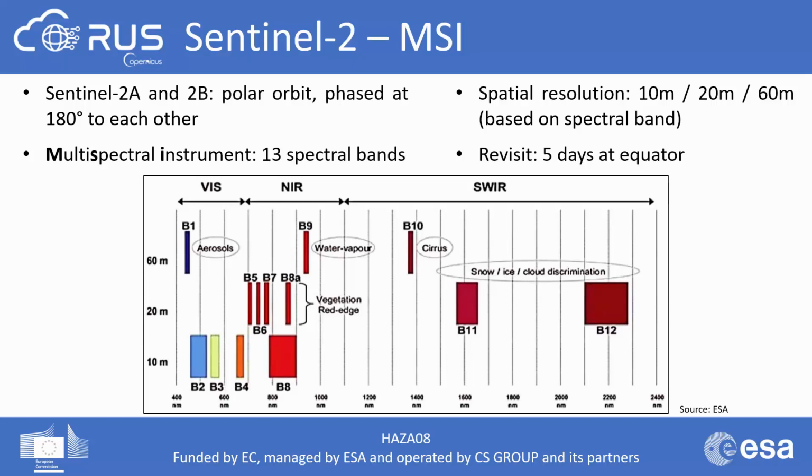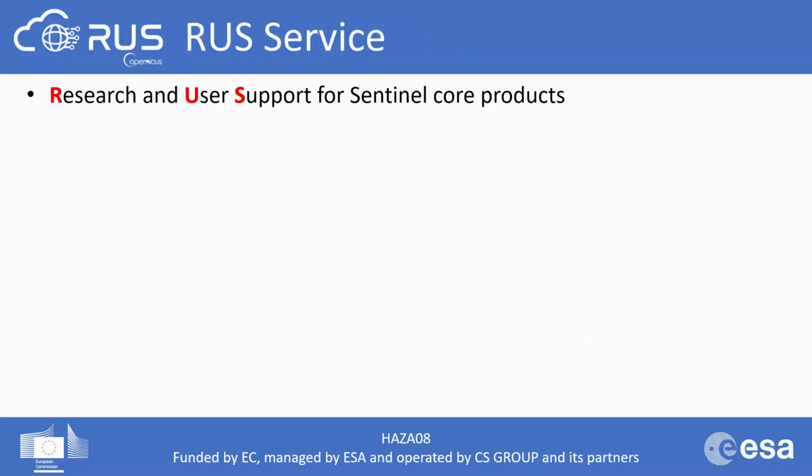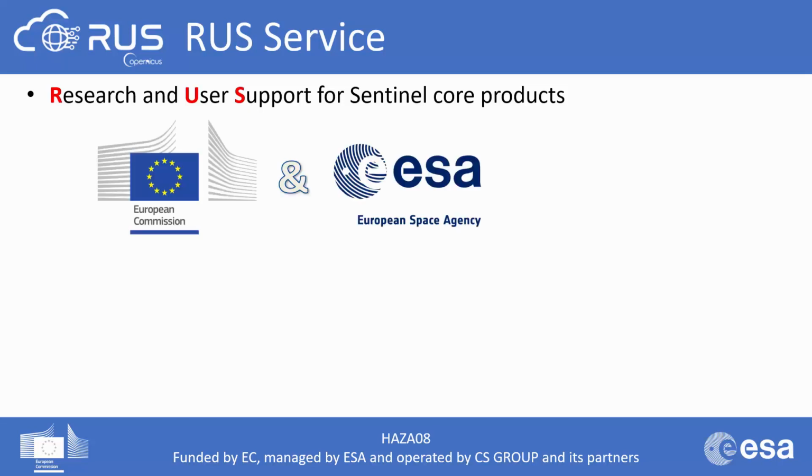Let's continue now with some more information about the RUS service. RUS stands for Research and User Support for Sentinel Core Products. It is an initiative funded by the European Commission and managed by HAZA with the objective to promote the uptake of Copernicus Sentinel data and support research and development activities.